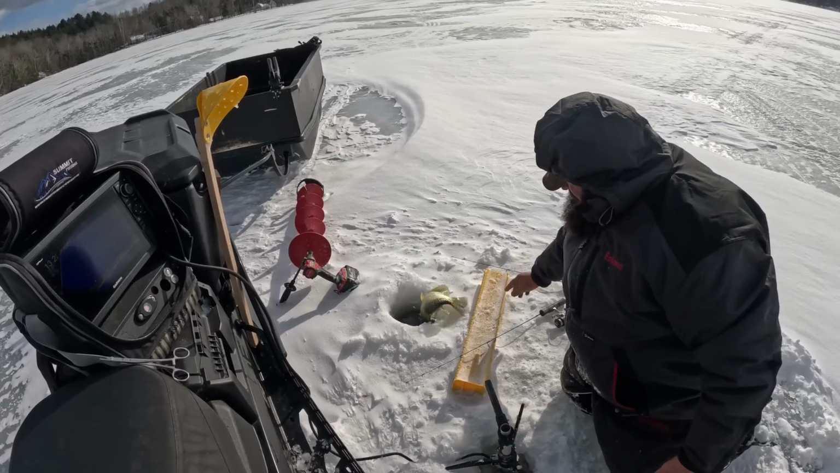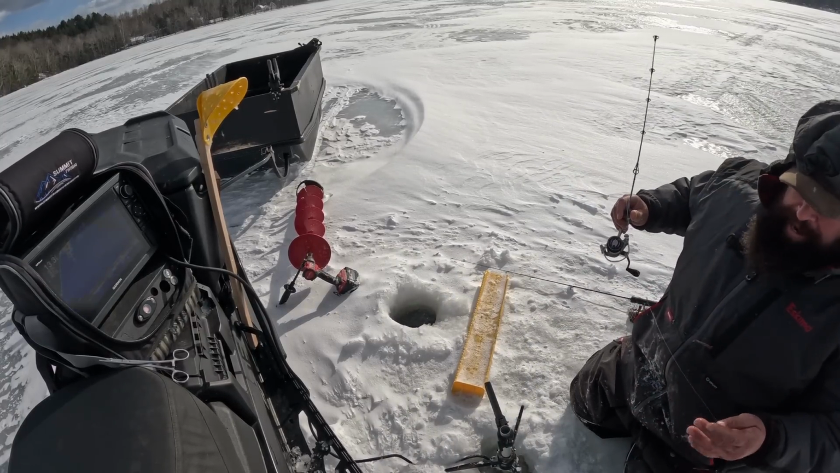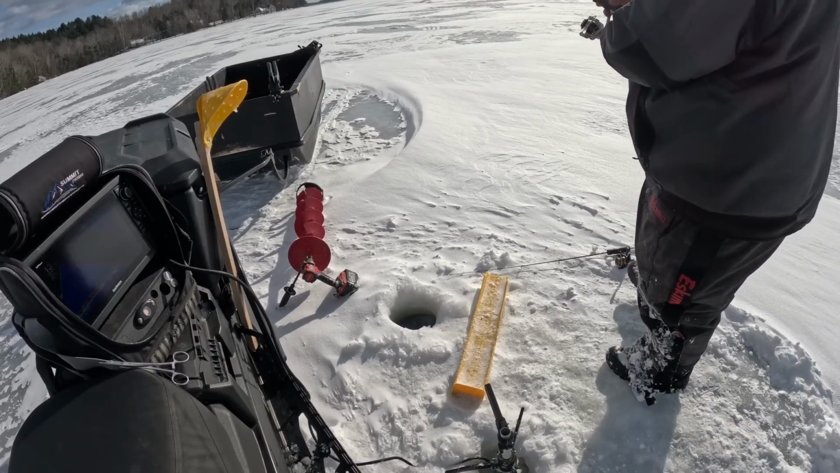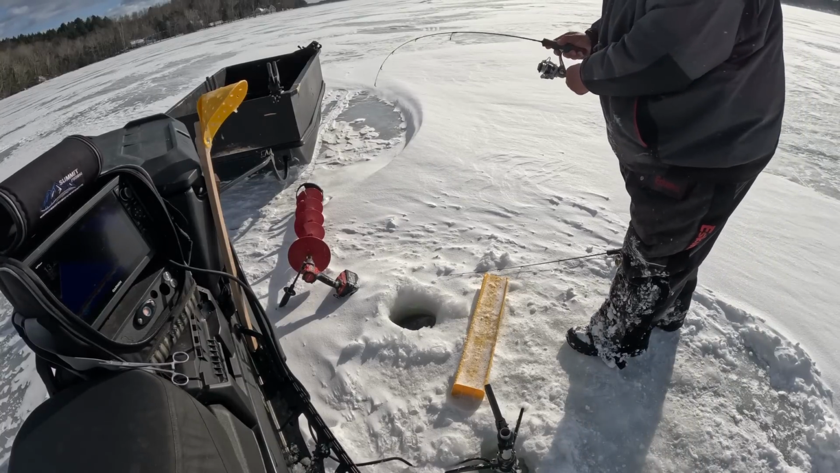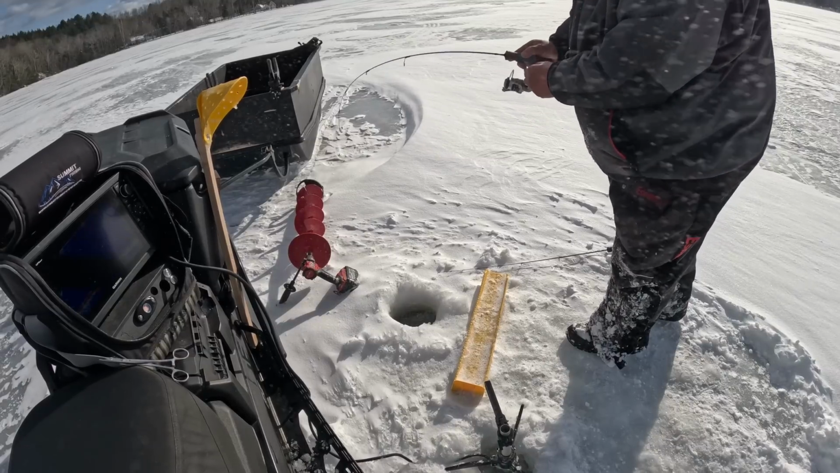I'll throw that back. There's still a couple fish in the chat. Nope, not anymore. Got the last one. Got him. He's stripping drag. He's another decent one. Oh man, he's fighting pretty good.